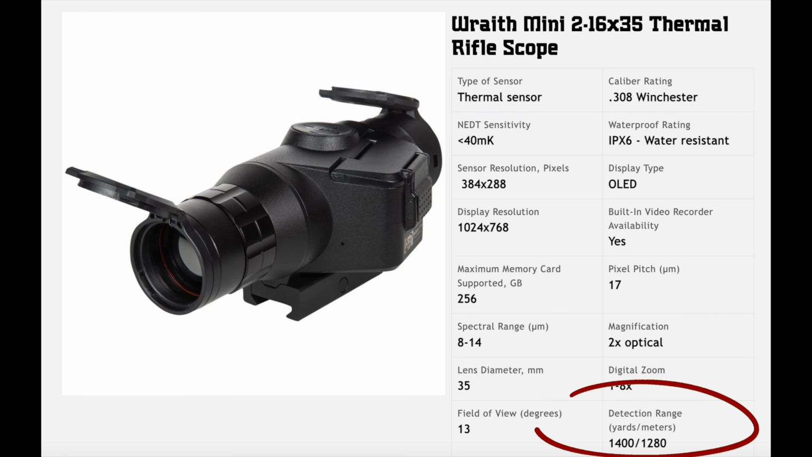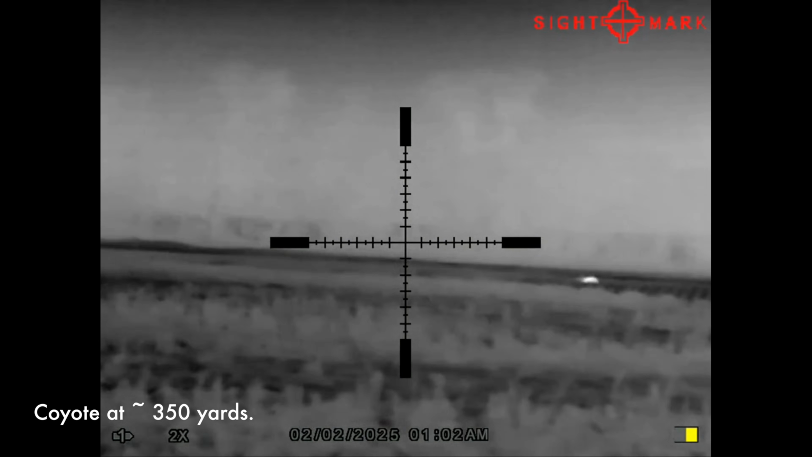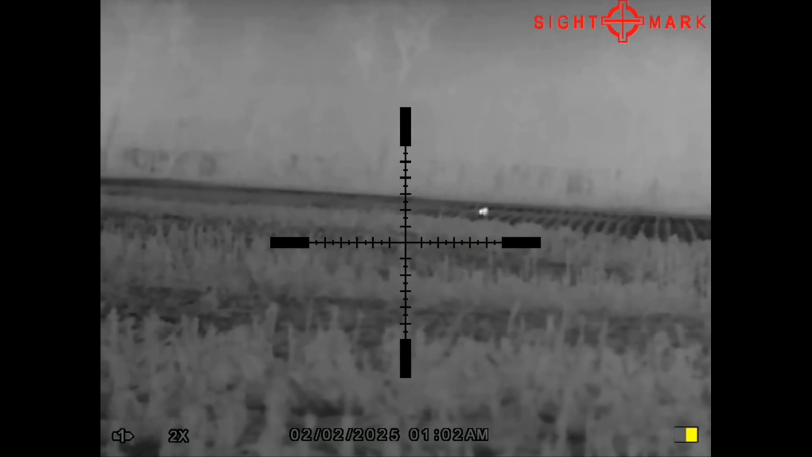They advertise the detection range at 1,400 yards, which is basically just the furthest distance at which a heat signature could be picked up. Now keep in mind, actually being able to identify an animal is probably going to be much less. We haven't tested all the way out to 1,400 yards, but we have been able to easily pick up heat signatures up to 800 yards and identify animals out to at least 400 yards.